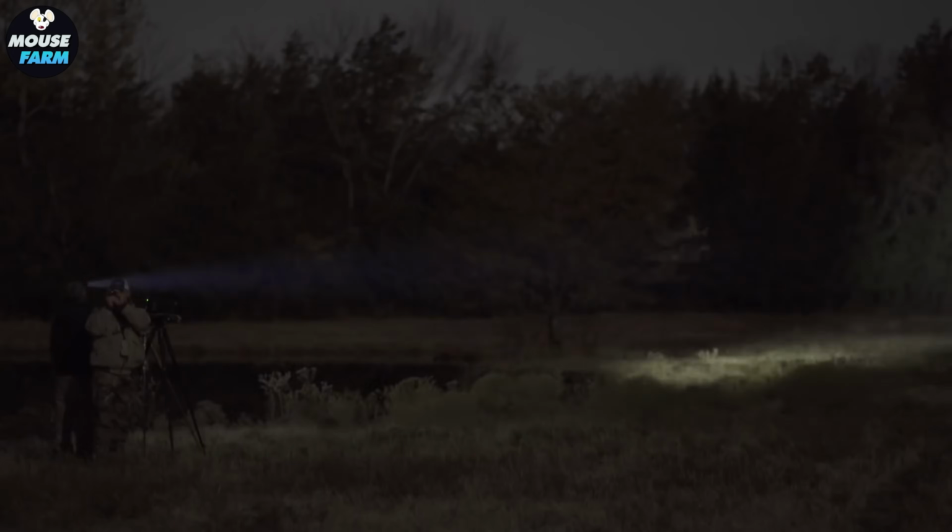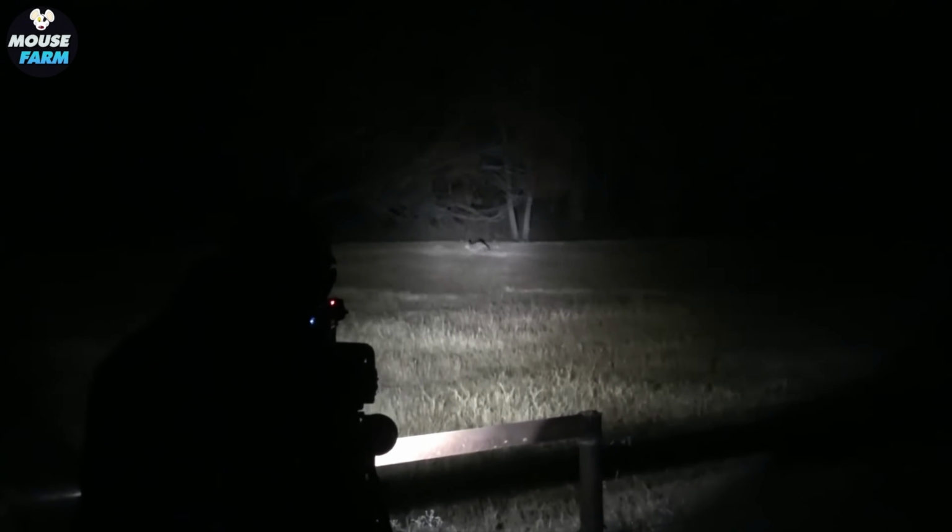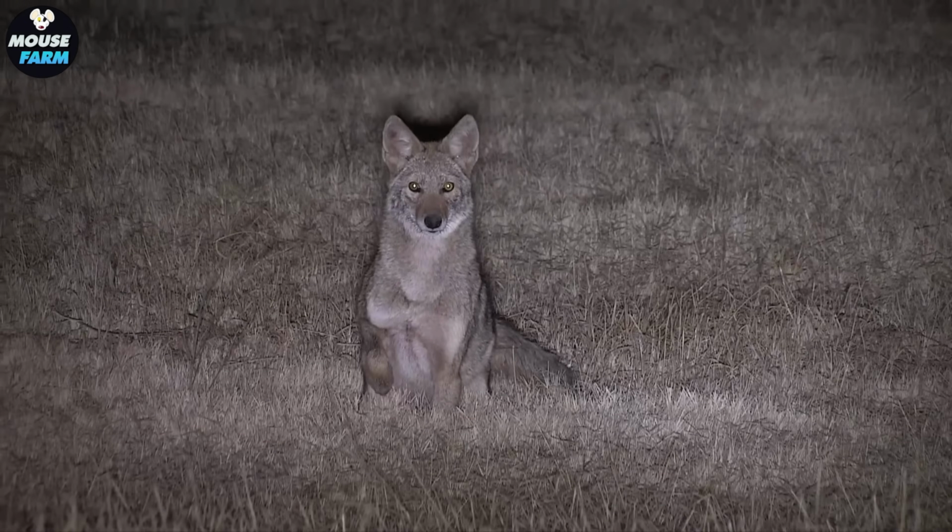The physical demands are high, with hunters needing great stamina and sharp reflexes to endure the long winter nights from November to February, when coyotes are most active.